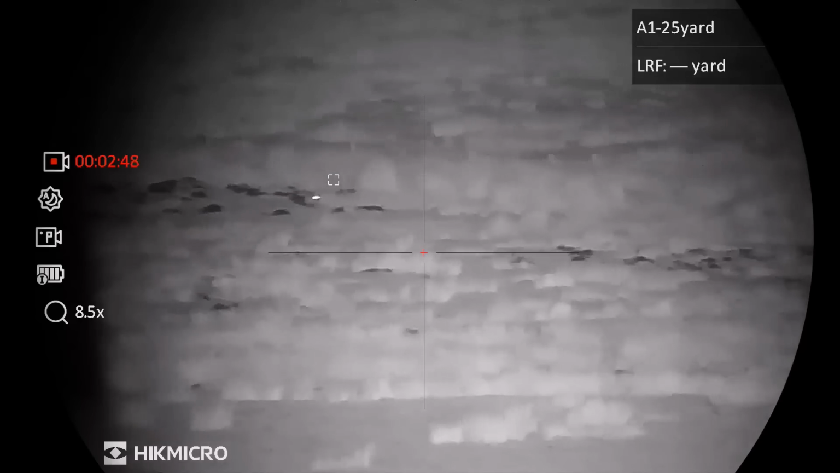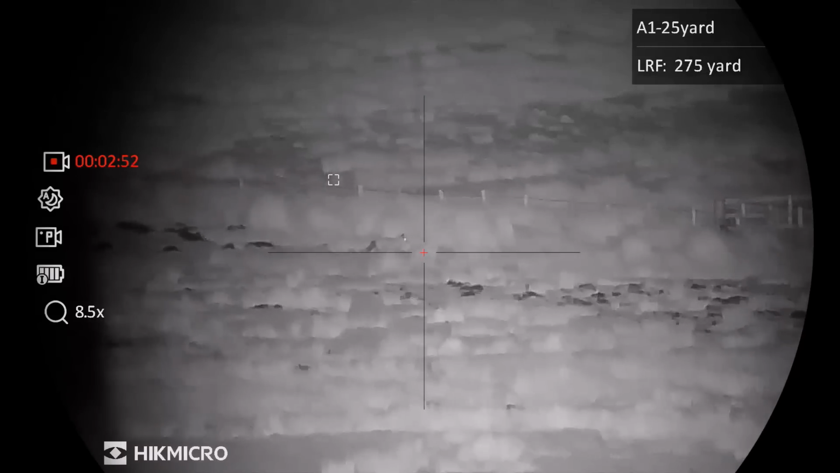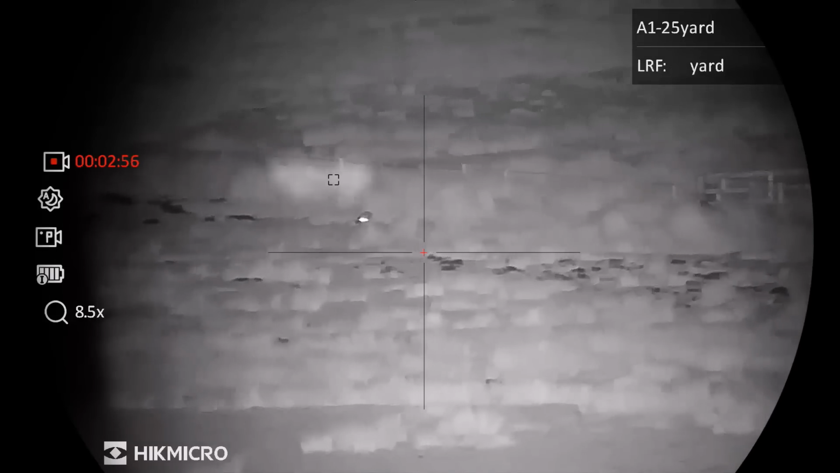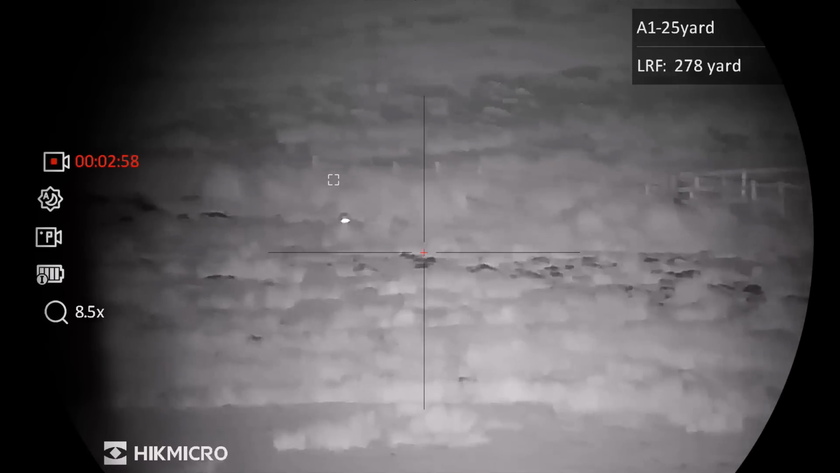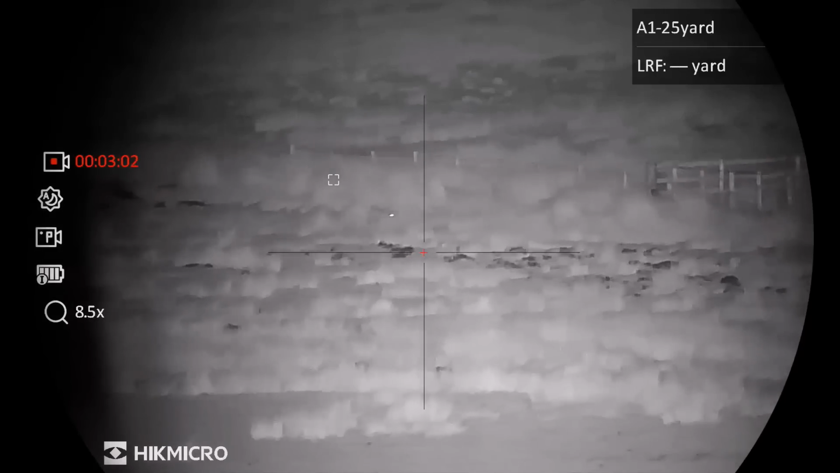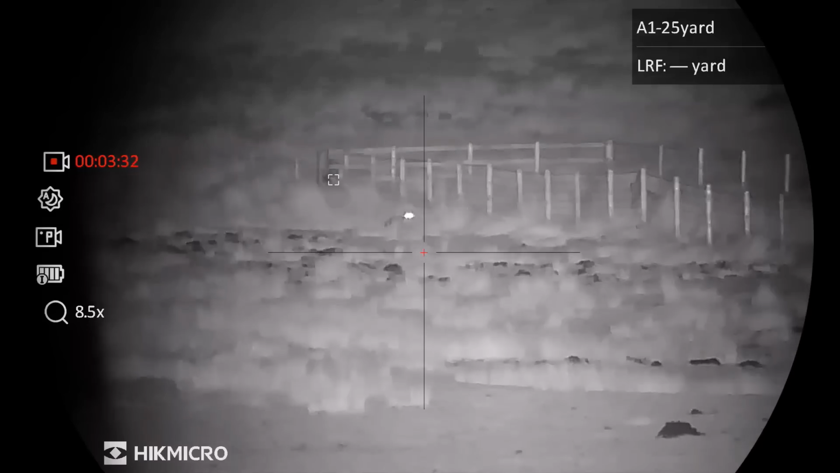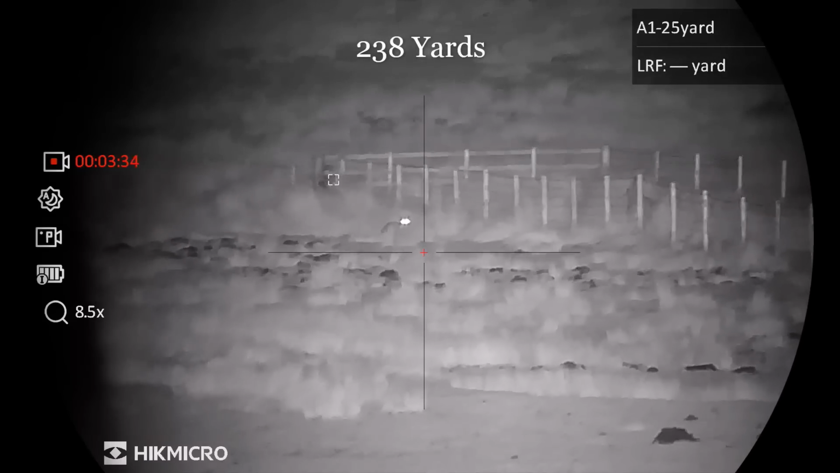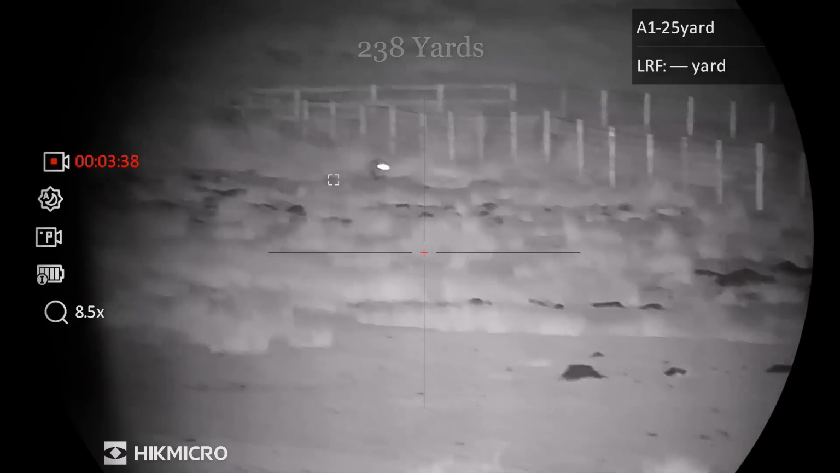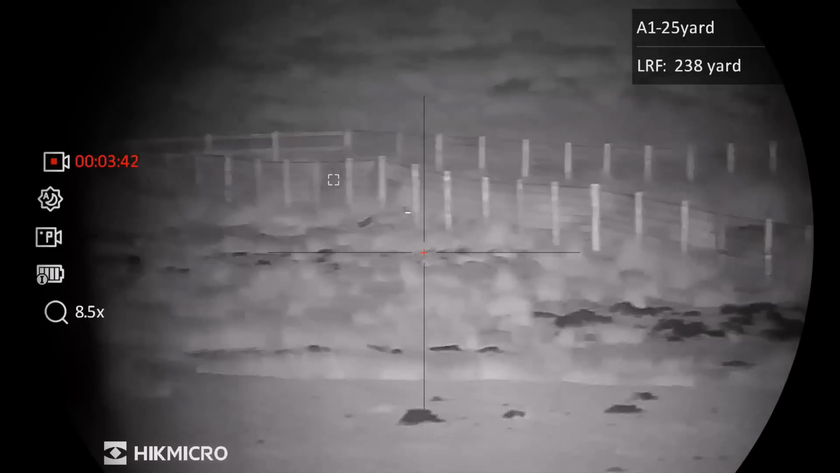And you'll see in a minute, he puts up some birds. And like I said before, if them birds had been sat on chicks, that fox would have had them. And this is why fox control is essential, especially this time of year, on this ground as well. He's now 238 yards, and if the Alpex had been on my 6 PPC, I could have stopped him there and probably shot him.